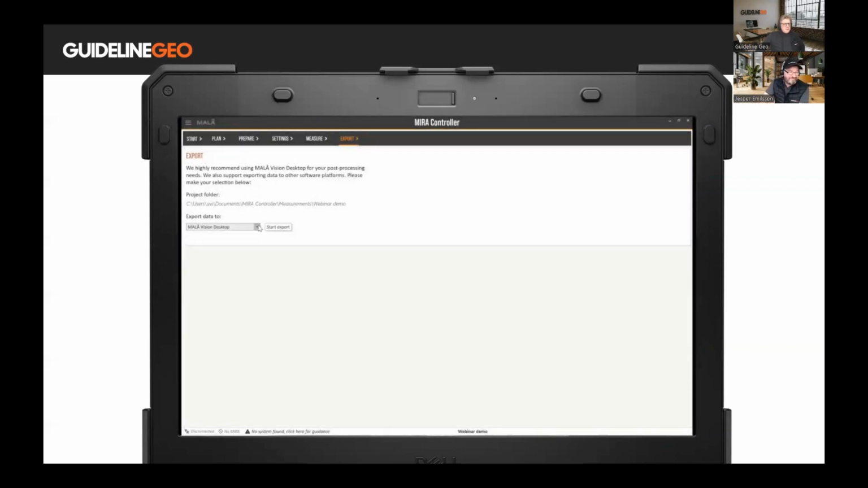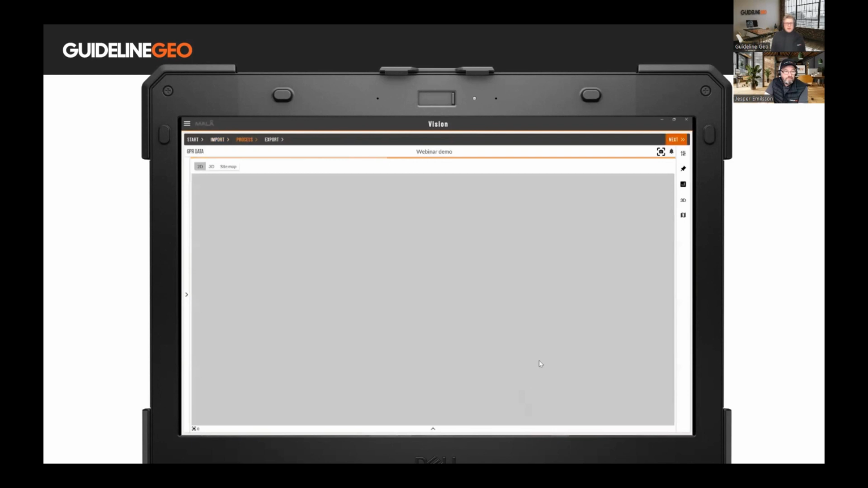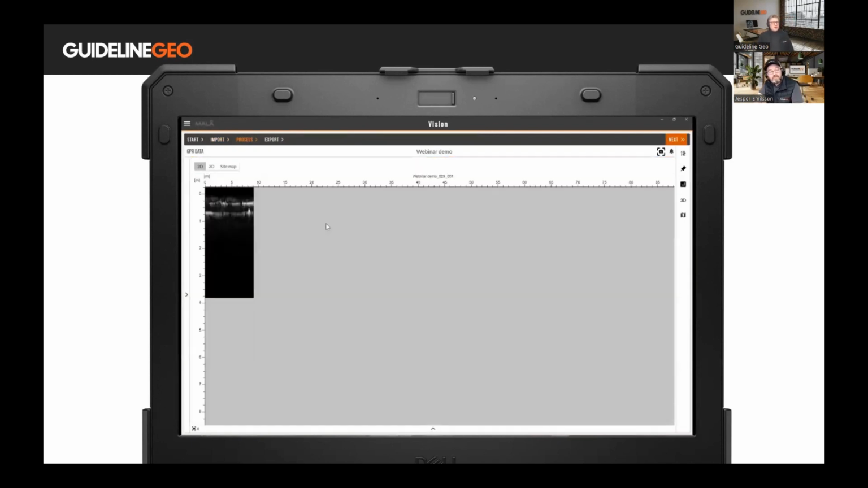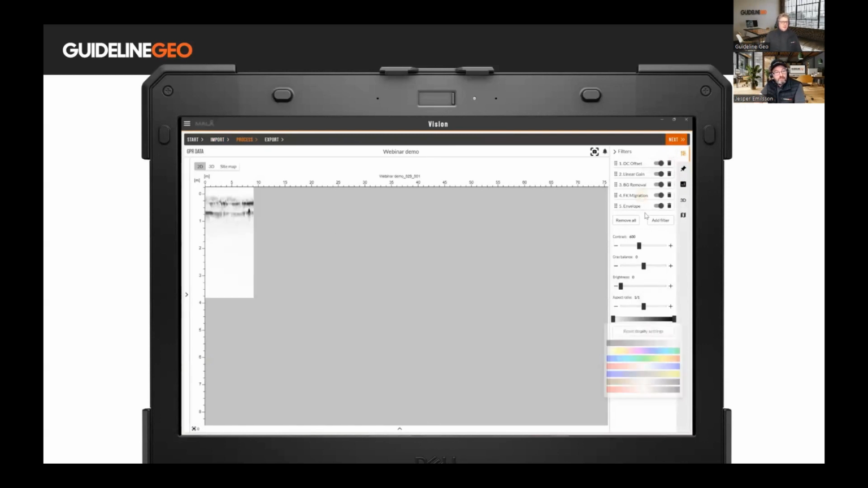Fantastic. And of course, from this point, you can export the data. If you have our Slicer, our other software, or GPR Slice, you're welcome to export to these formats as well. But we are now recommending the MALÅ Vision Desktop as our go-to solution for post-processing of our array data. If you have it installed on the same laptop, it will automatically open and populate the upload windows. You only have to name it and then click import files, and it will start to import everything into the post-processing windows.